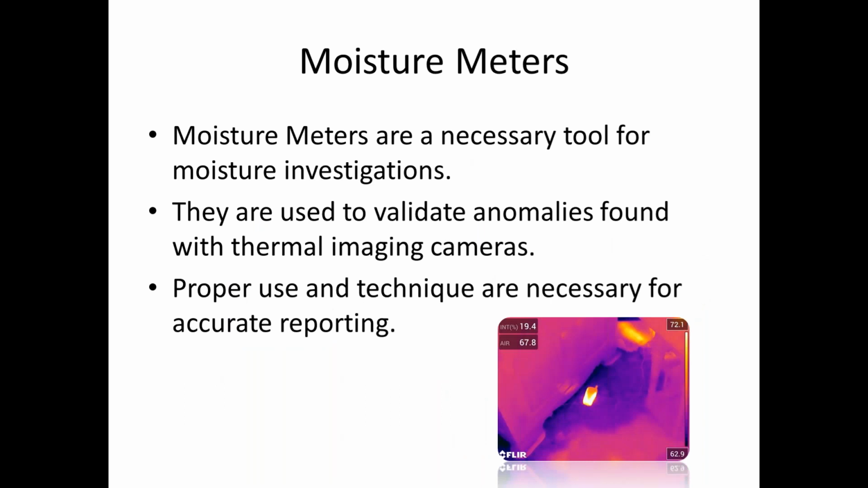We're going to talk a little bit about moisture meters so that we can have a firm, better understanding of them. They are a necessary tool if you're choosing to do moisture inspections. This is there to validate the anomalies that you find with a thermal imaging camera. Proper use and technique are necessary for accurate reporting. I get calls all the time from people that don't really understand what moisture meters do, and they believe, hey, I see 18% moisture, is that wet? And the answer simply is, I need more information.